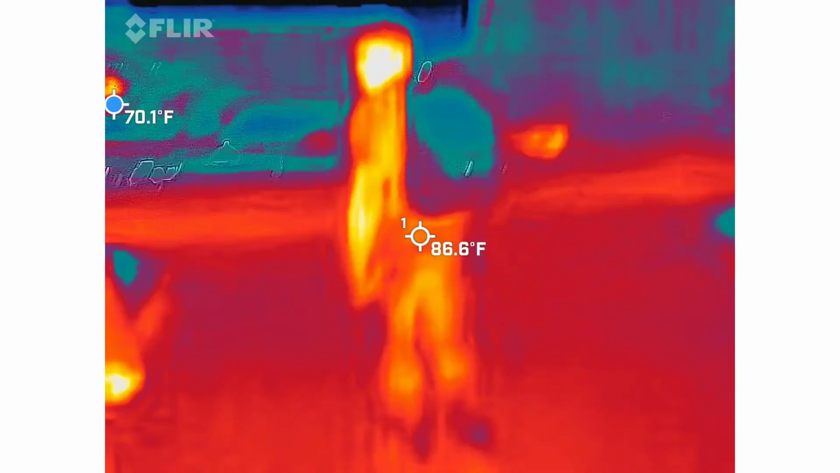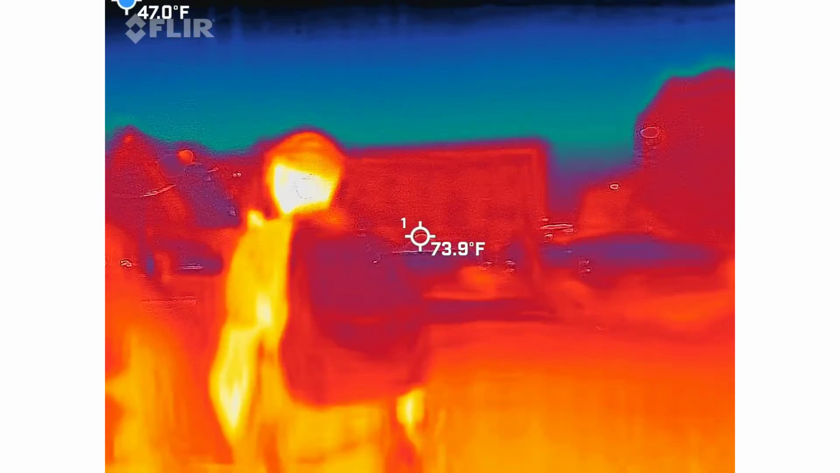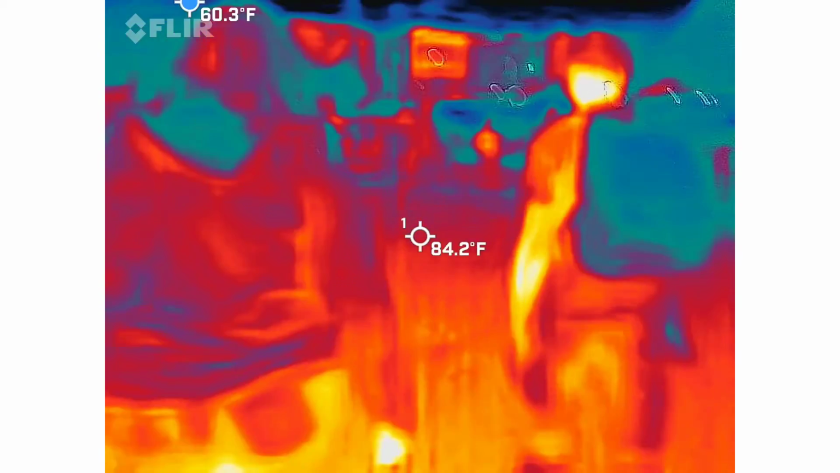See how once I get serious about everything, everybody kind of calms down a little bit? It happens every single night. Every single day.